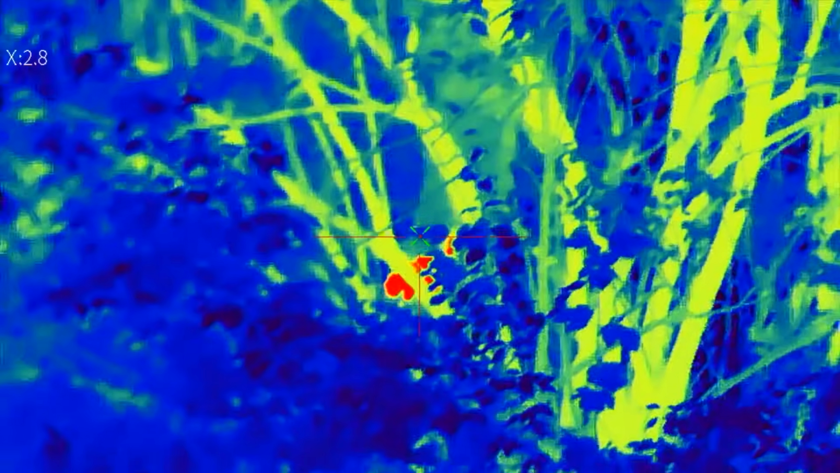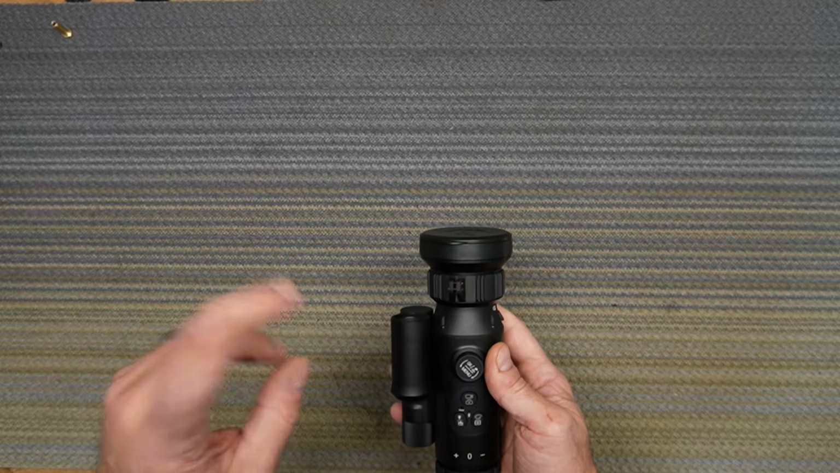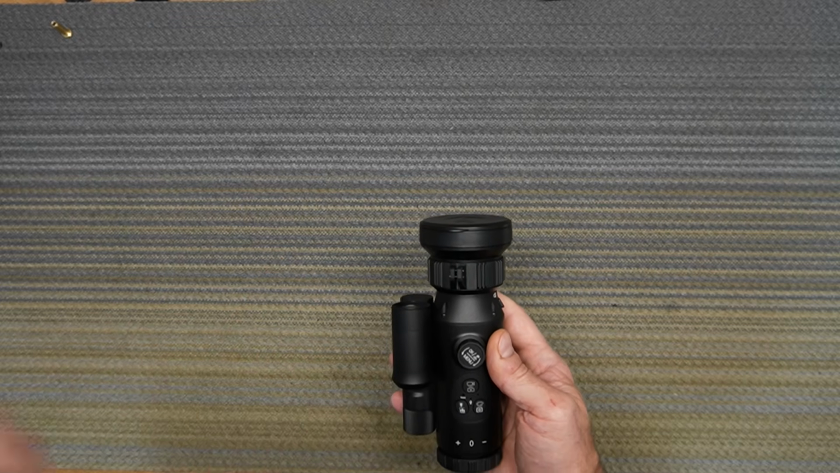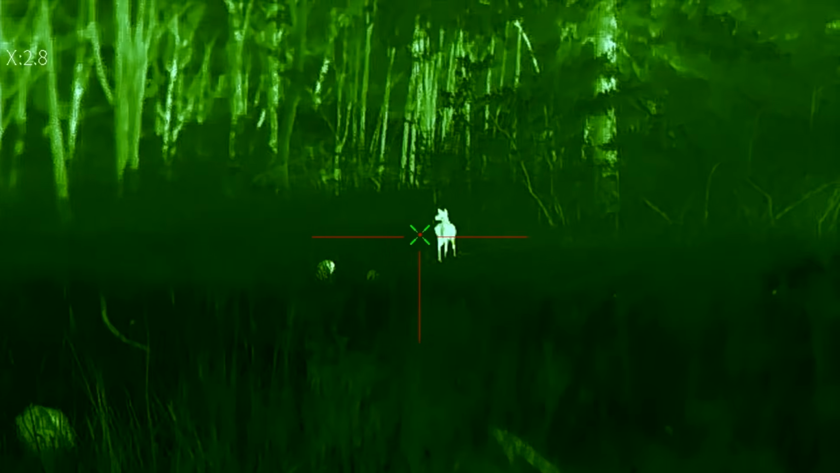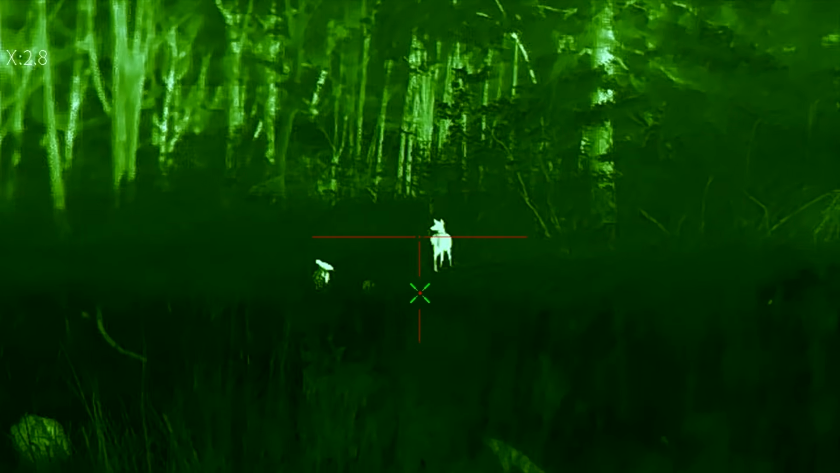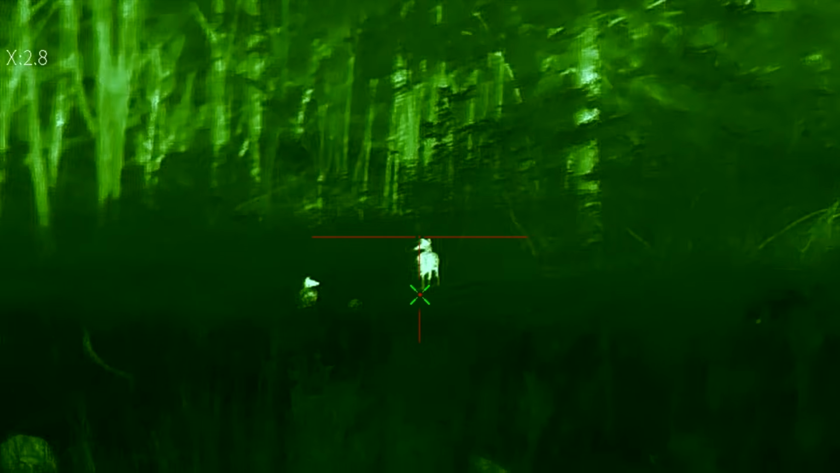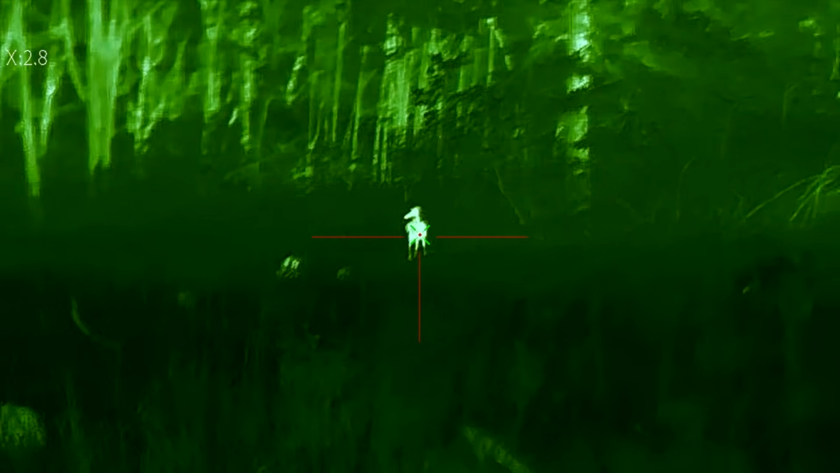Another thing I was blown away by: you can pick 30, 50, and 60 hertz refresh rate. It also has a ballistic calculator. You point at the target and see the crosshair on the bottom. It adjusts for point of impact once you input all your bullet data.